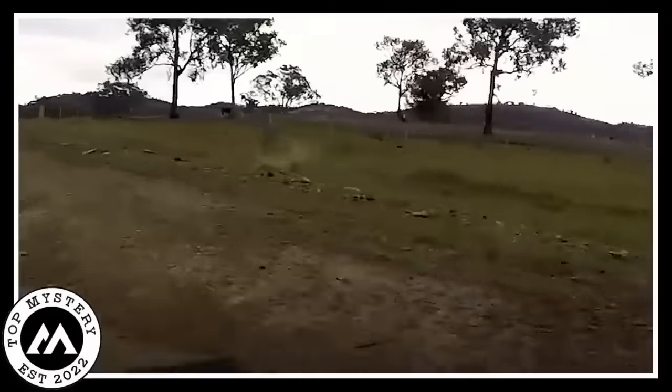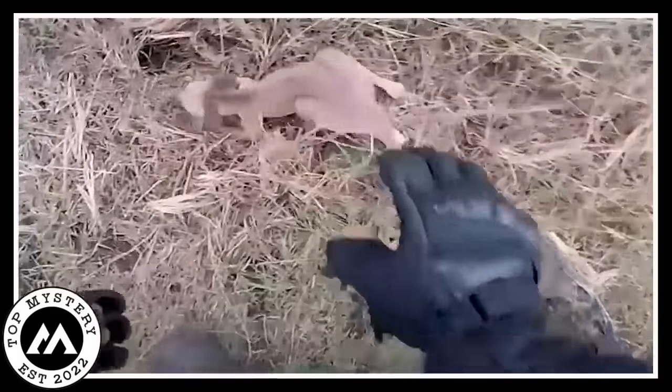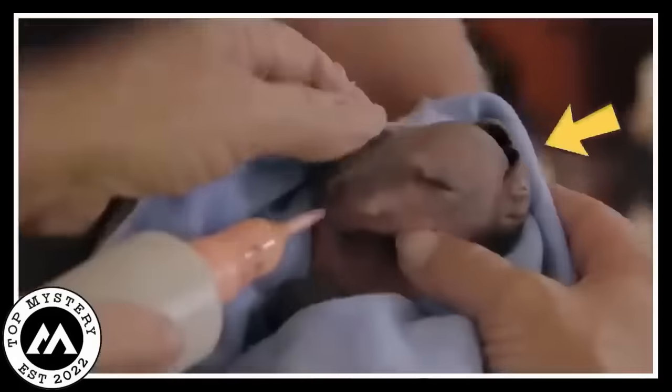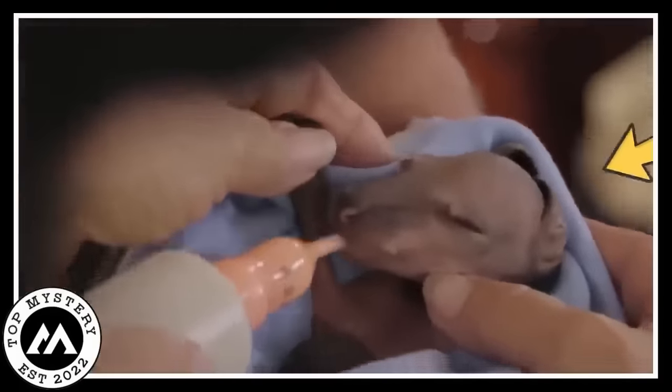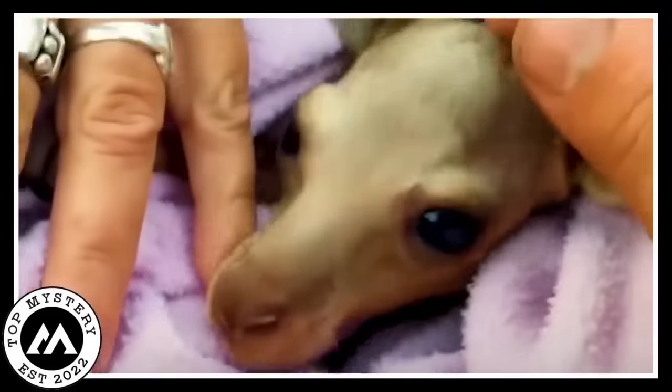Baby kangaroo. A trail camera caught a baby kangaroo, and a park ranger saved the video. The ranger, being super nice, took the little roo home. He treated it like family, feeding and playing with it. The bond grew strong. One day, the ranger noticed something surprising.